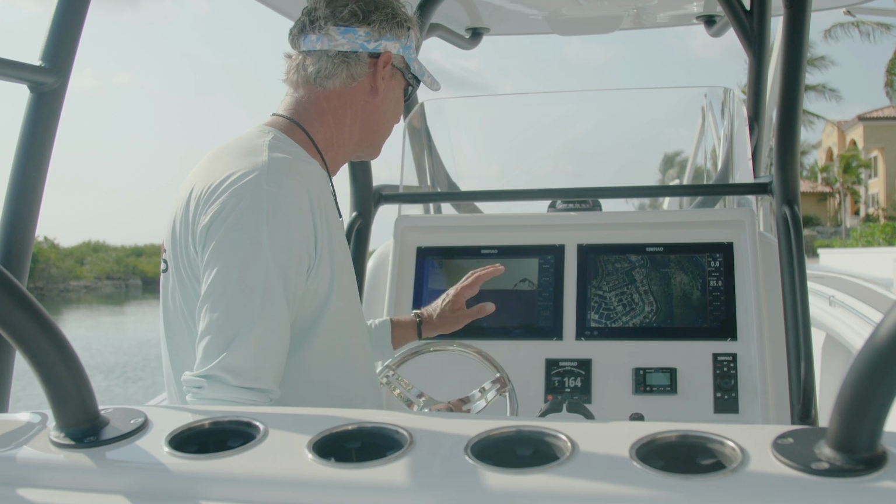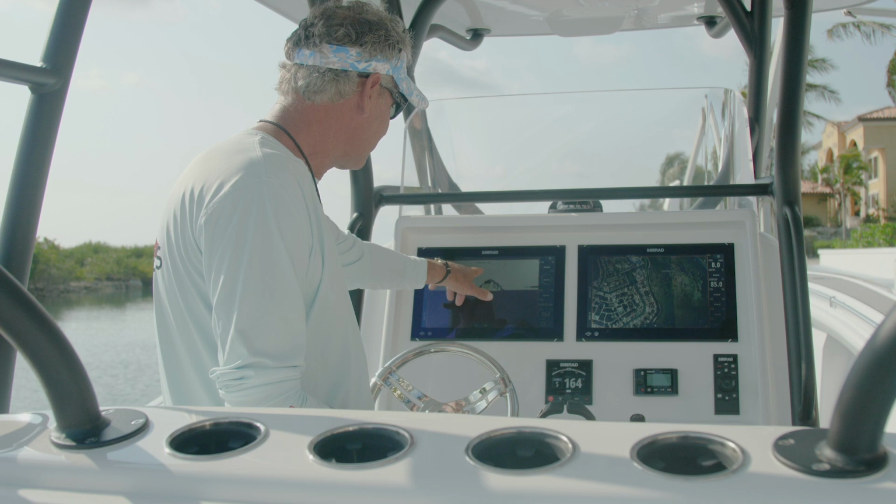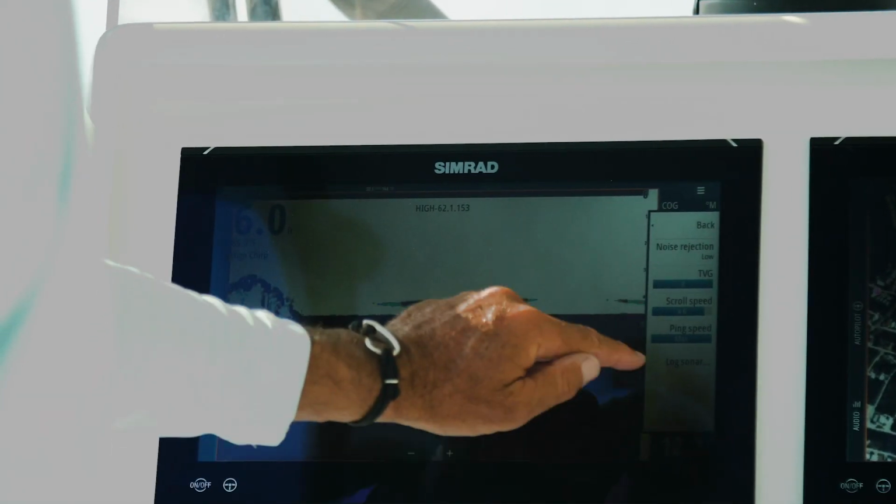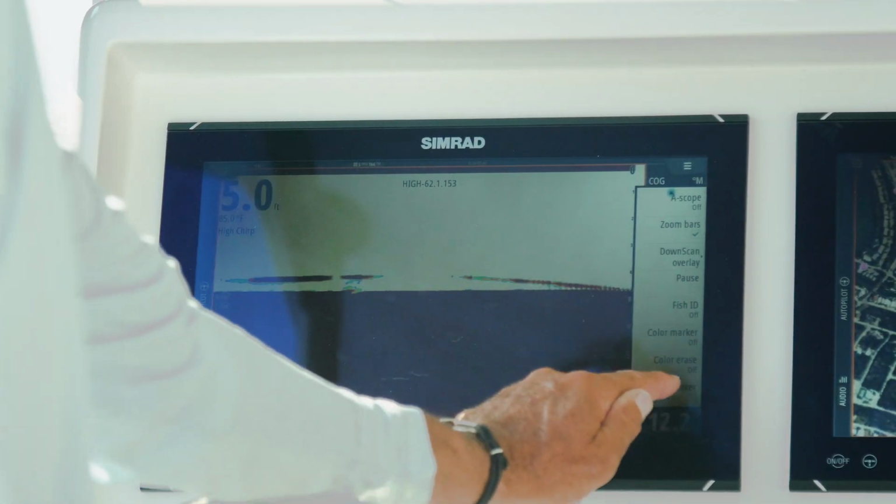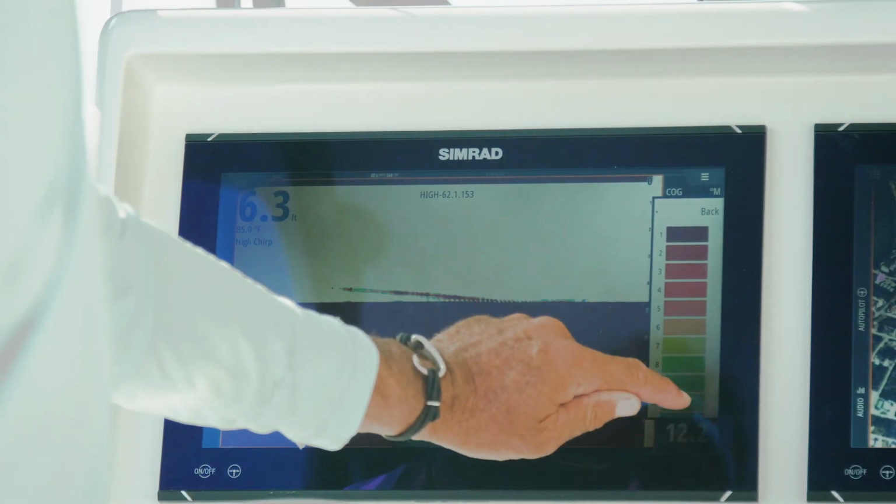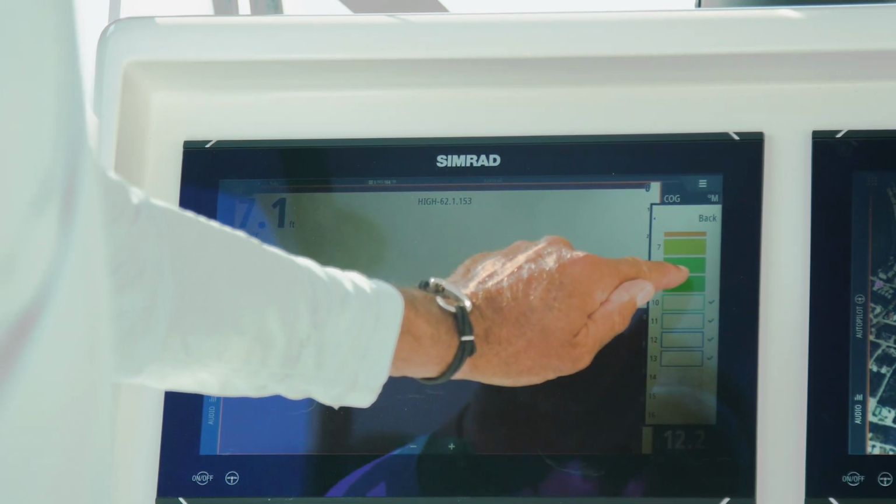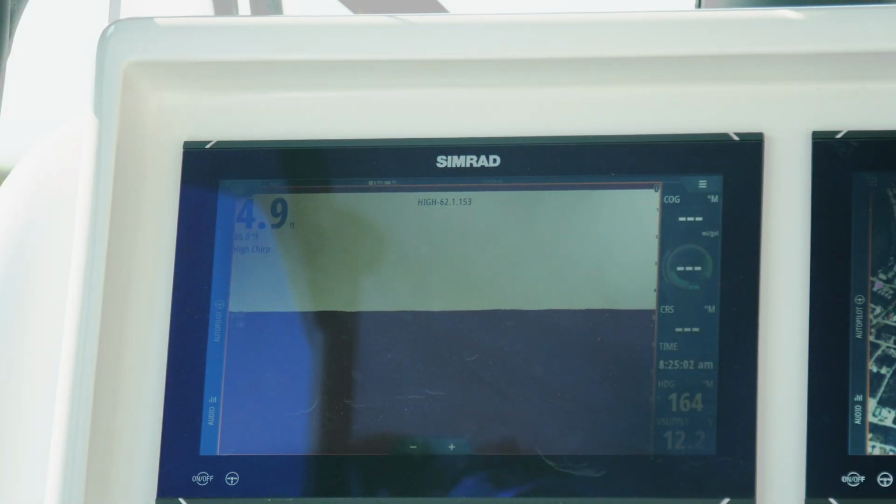Now, besides the fact that I'm set on my high chirp and I'm marking the bait, I have some stuff I don't like. These blues, I don't want them on there. I know that there's nothing there. So now we can go to more options, scroll up to color erase. We're going to turn that on, and we're going to get rid of the colors we know aren't doing anything. And they're generally the blues. So I'm going to click on my blues and greens. Now they're off. Now next time the bait come by, it's just going to be red marks.